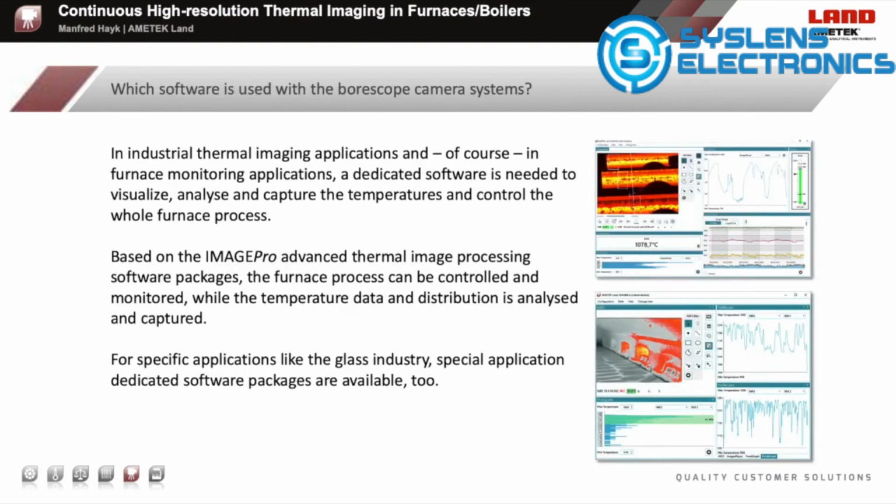Next, which software is used with the borescope camera systems? In industrial thermal imaging applications, and of course in furnace monitoring applications, dedicated software is needed to visualize, analyze, and capture temperatures and to control the whole furnace process.